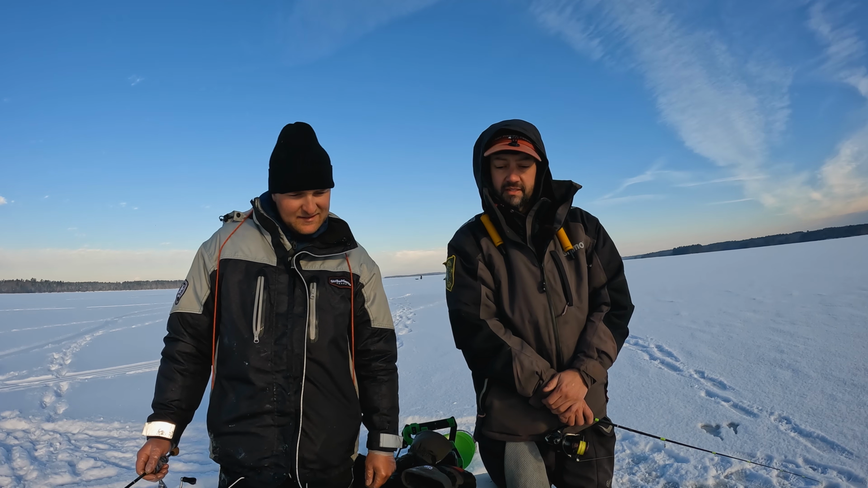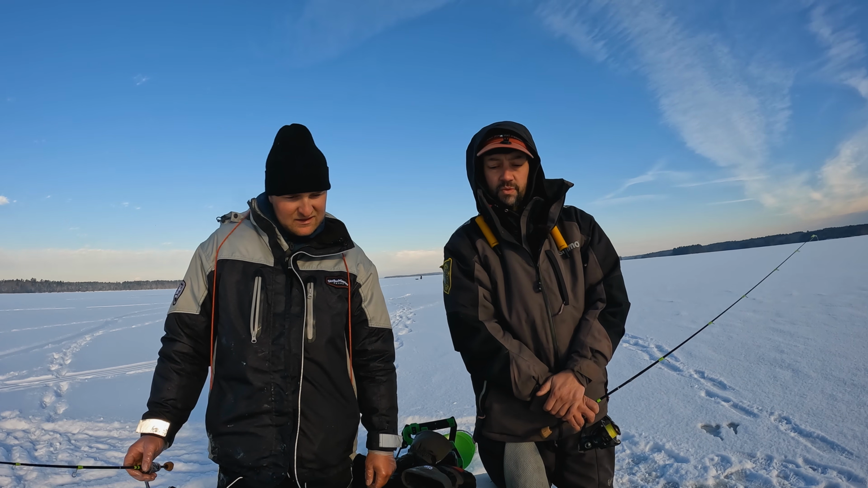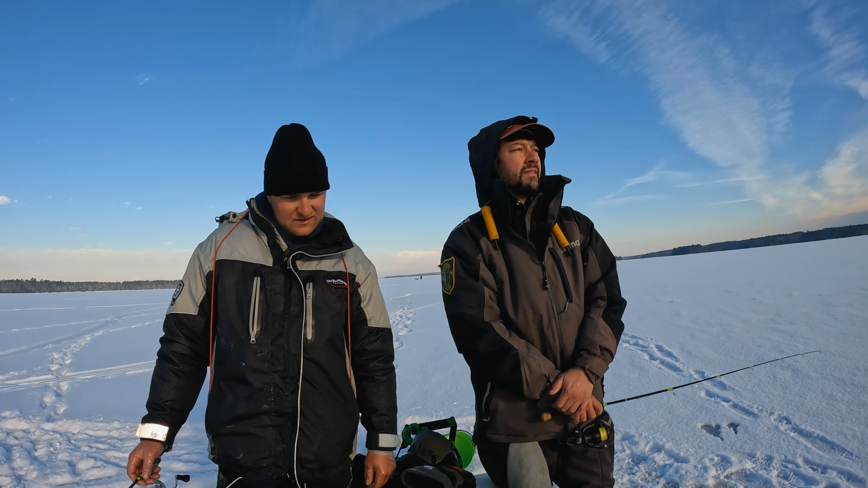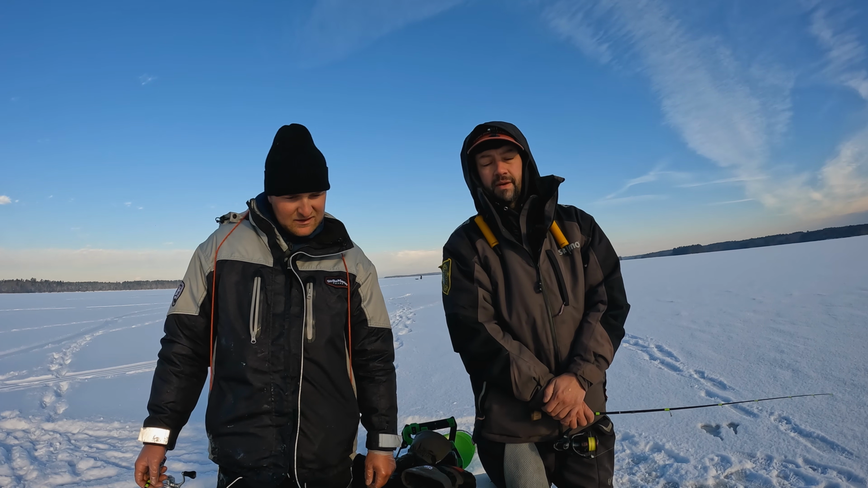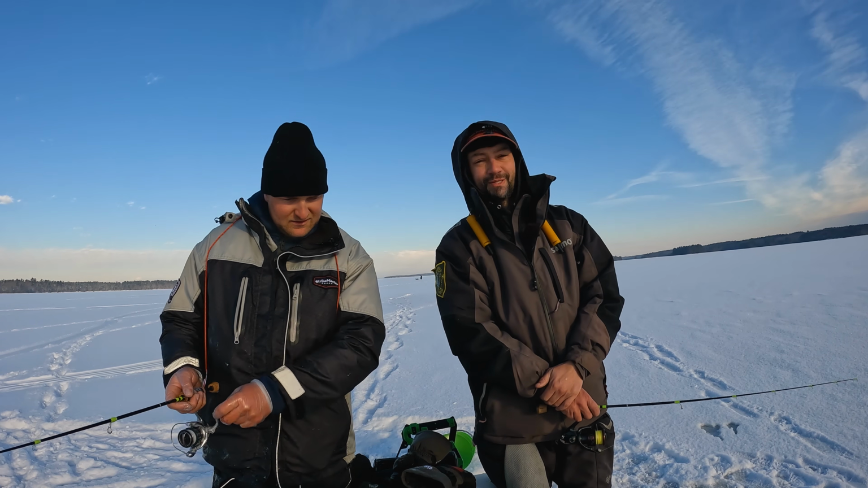Lots of chases today, folks. Not a ton of committals, but I think we're seeing some smaller fish, which is why they're not committing. And the sun's coming up, which might turn the bite on more or just completely off. We're gonna find out here in about 20 minutes.